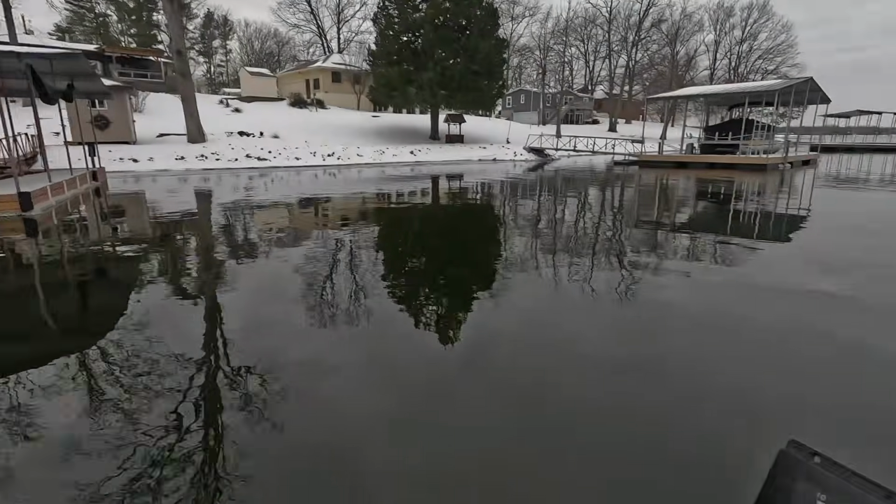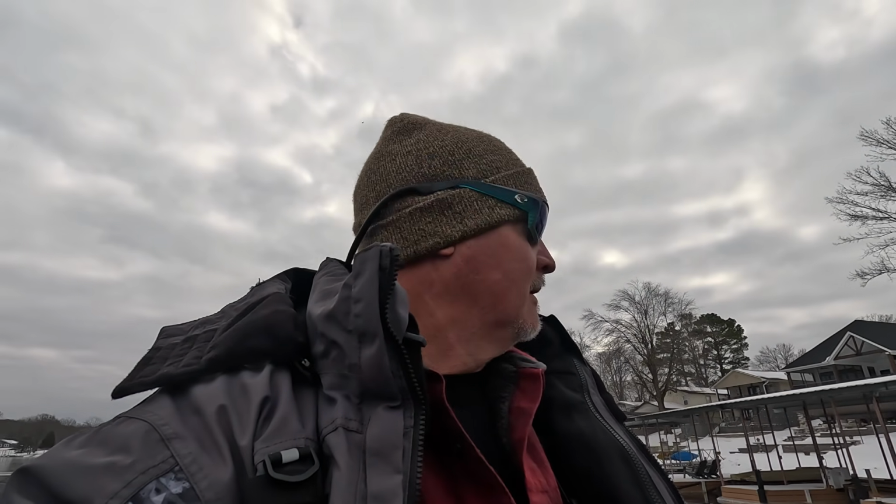Maybe there's something frozen. Maybe it's just the actual hand throttle. It's not letting it do it. But what we're gonna do is we're gonna use the trolling motor now to get where we need to go, and hopefully we don't have any problems. Eesh. Could be an issue if the trolling motor dies now, if I think about it.